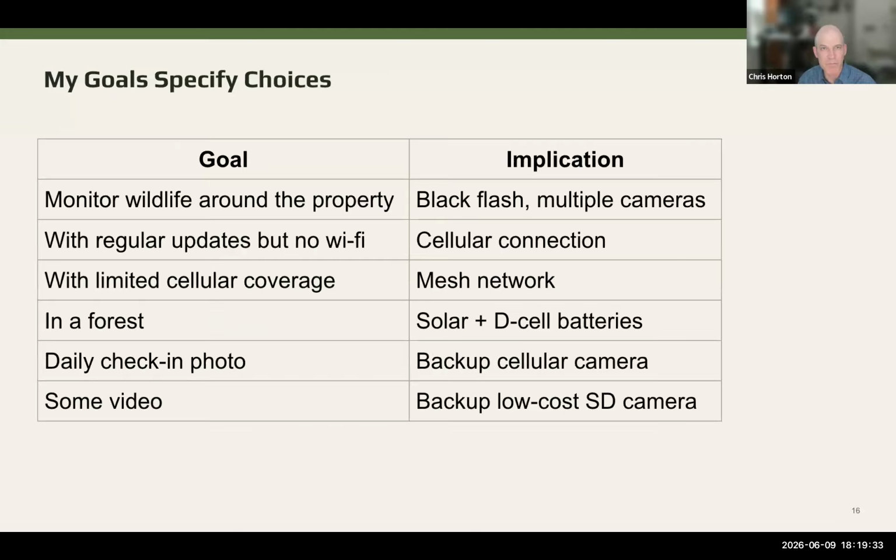So when it came to me specifically, because I wanted to monitor wildlife and I wanted to have cameras around the property, I was looking at multiple cameras with black flash. And because I didn't have cellular connection all over the property, that meant I needed a mesh network and I wanted to see what was going on. So I needed a cellular connection with a mesh network. And I'm in a forest, so I couldn't just rely on solar. I have a combination of D-cell battery packs with solar panels that have rechargeable batteries inside of them.